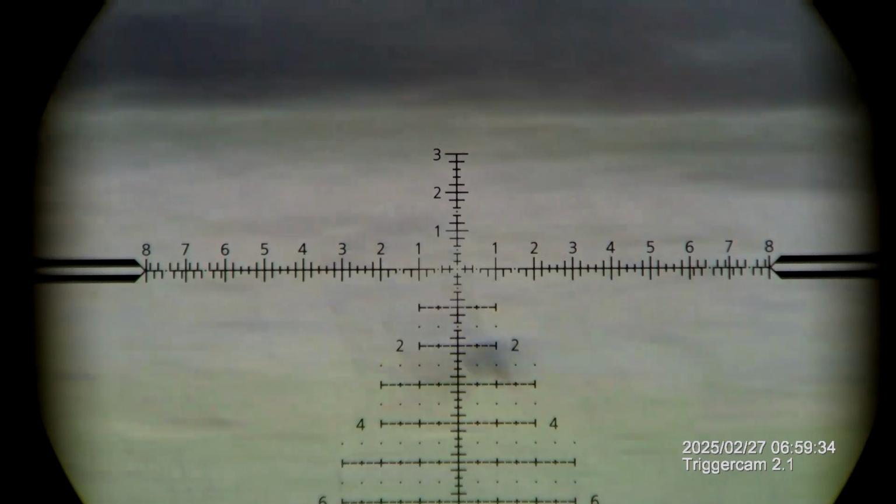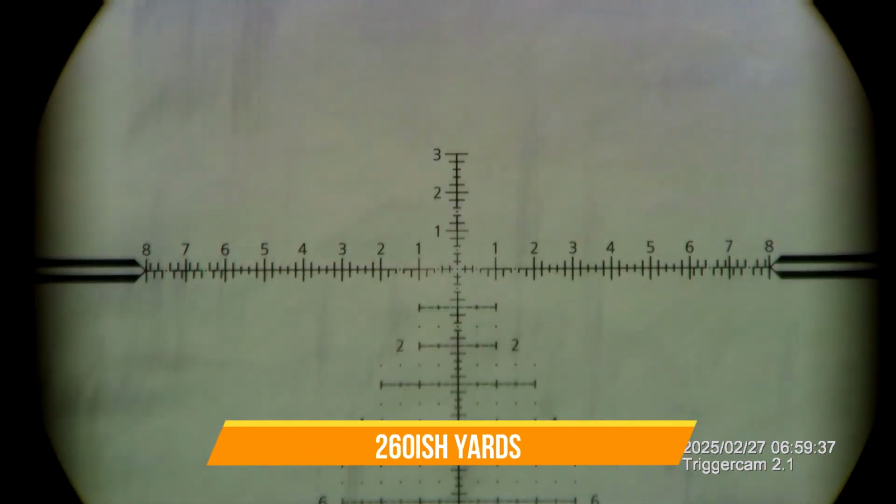This time, I actually had my bag set up, and I had another one come in. So let's just see if we can't remove him pretty quickly as well.